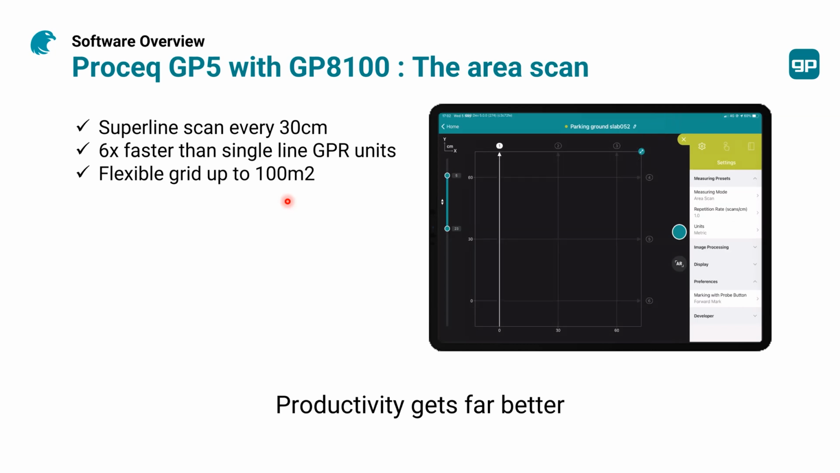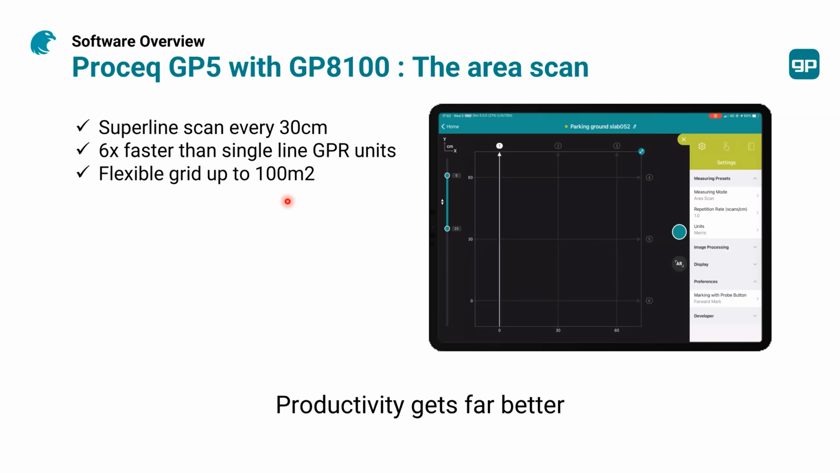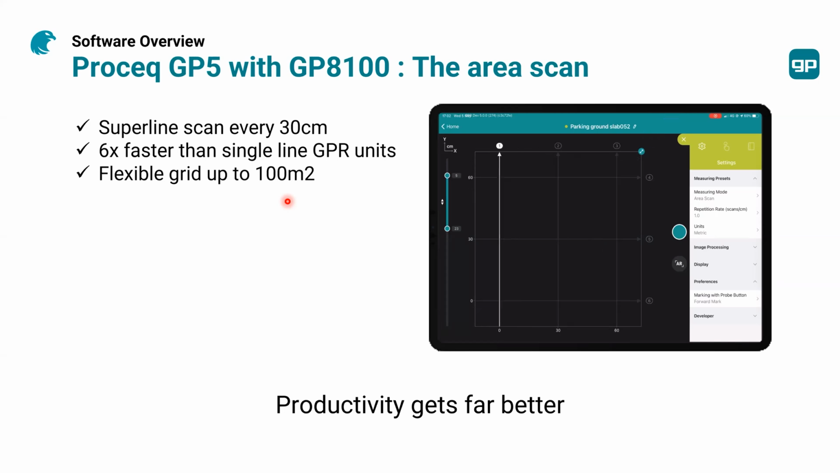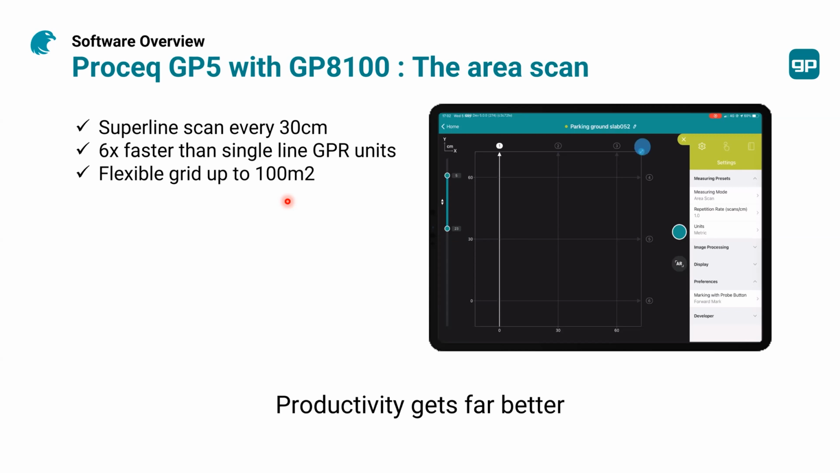So remember, the spacing between the antennas is 5 centimeters. So your resolution remains 5 centimeters. That means very high. But you only need to cover 30 centimeters, a single pass with your unit. That means that you cover an area at least 6 times faster than single line ground penetrating radar units, and your resolution is better than a single GPR unit.